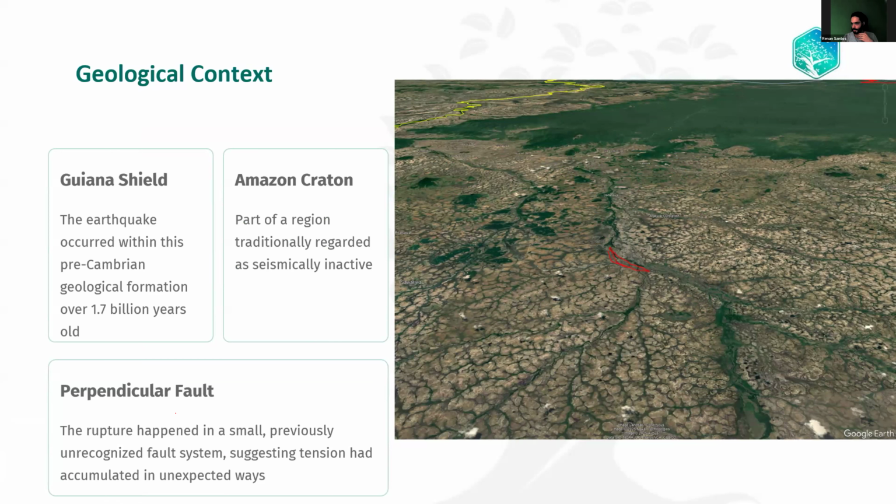So the rupture happening in a small, previously unrecognized fault system suggests that tension accumulated in an unseen way. So somehow this rock took a lot of pressure, and for the first time it had a rupture, a strong rupture.